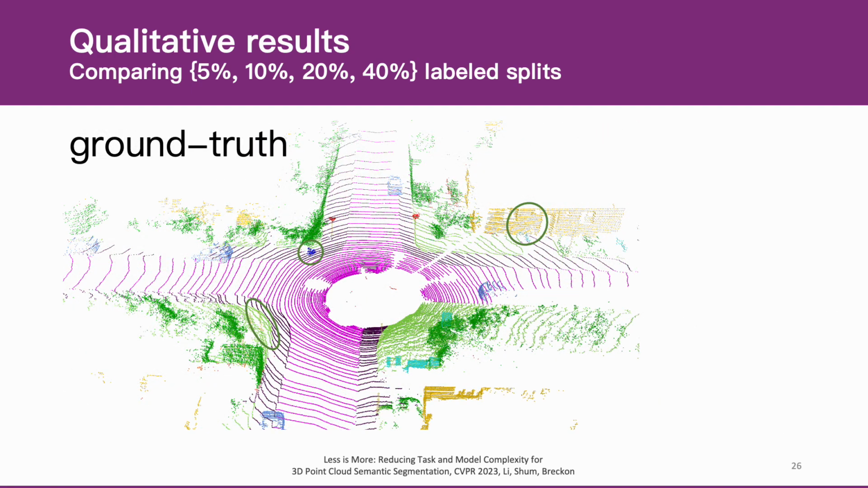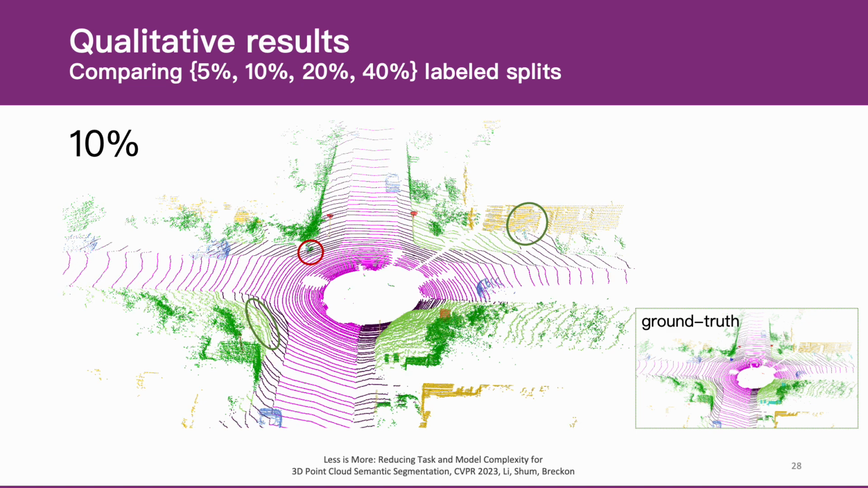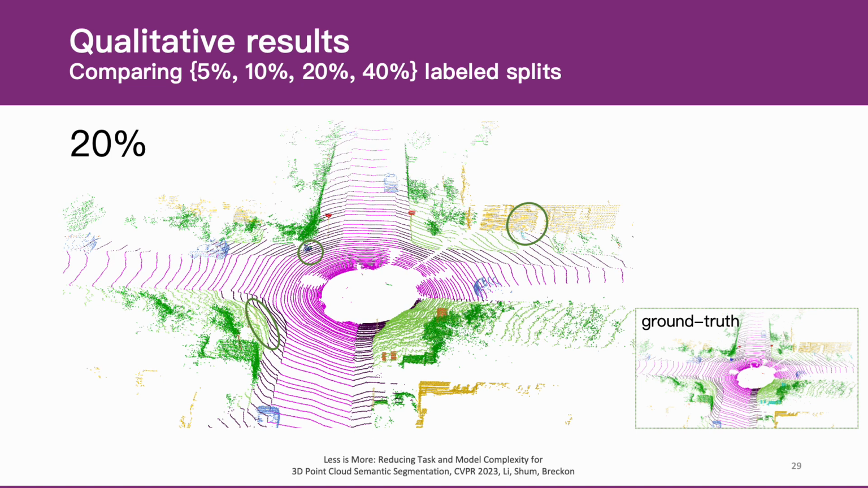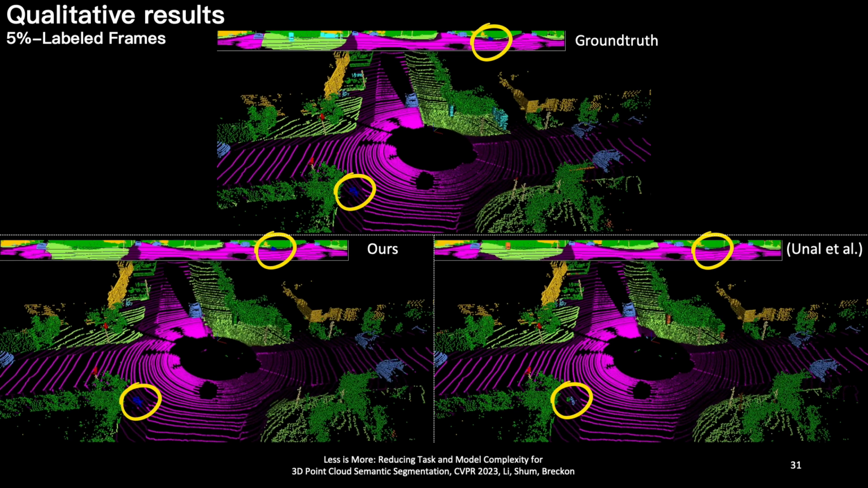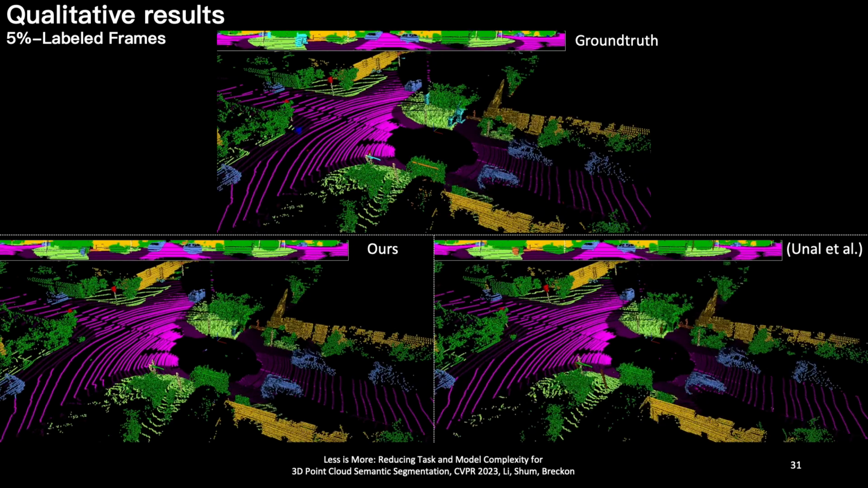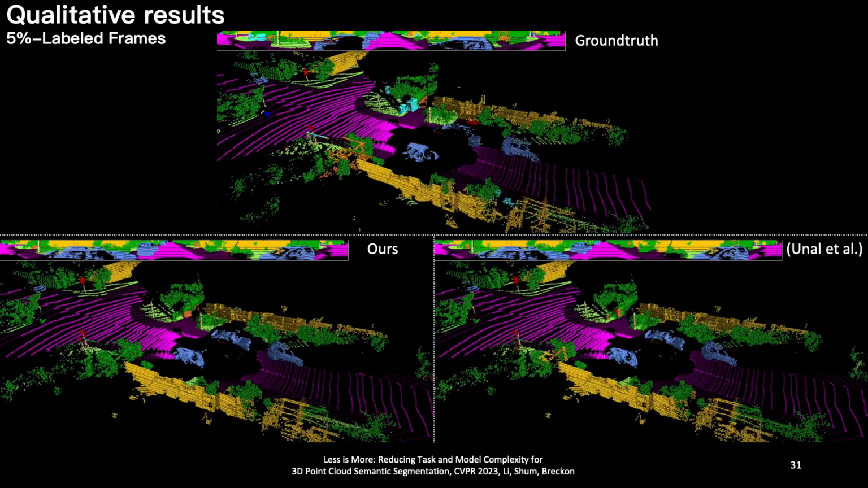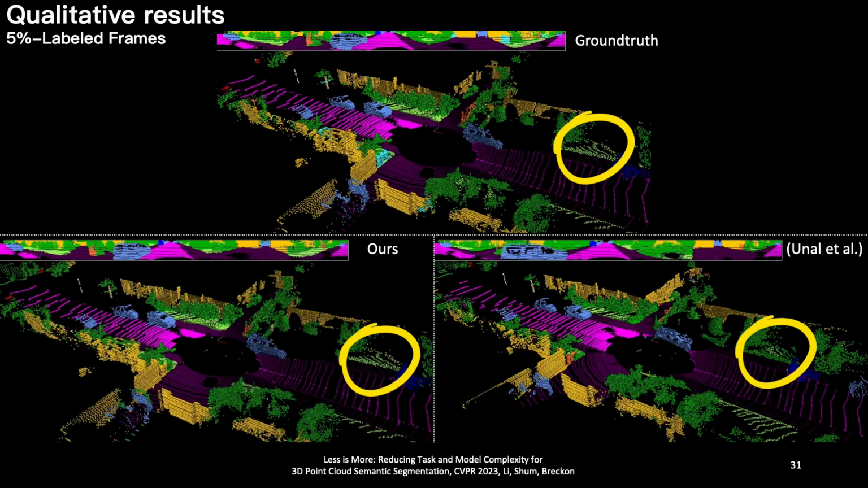Here we show another scene. Results on small ratio sampling splits might not perform well on small objects, for example, walls and street lamps. As the ratio of sampling splits increases, the segmentation accuracy of our method also increases. Here we show the qualitative video of 5% label frames. The yellow highlighted areas show our method can achieve better segmentation results than other methods, especially in the categories of vegetation, fence, sidewalk, etc. More visualization results can be found in our supplementary materials.